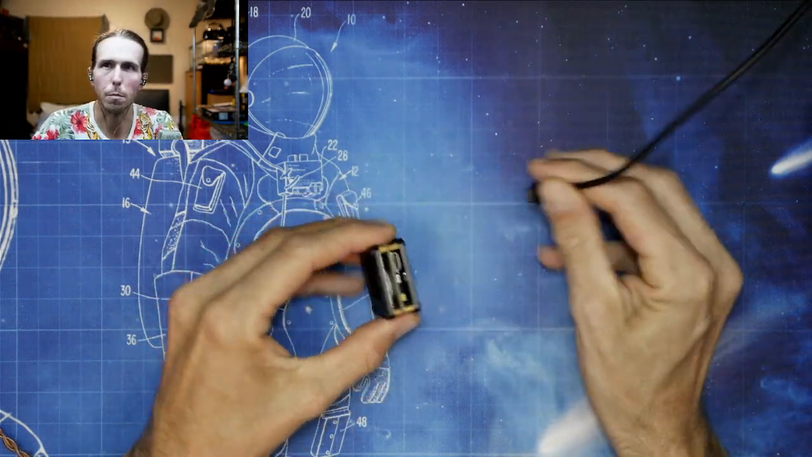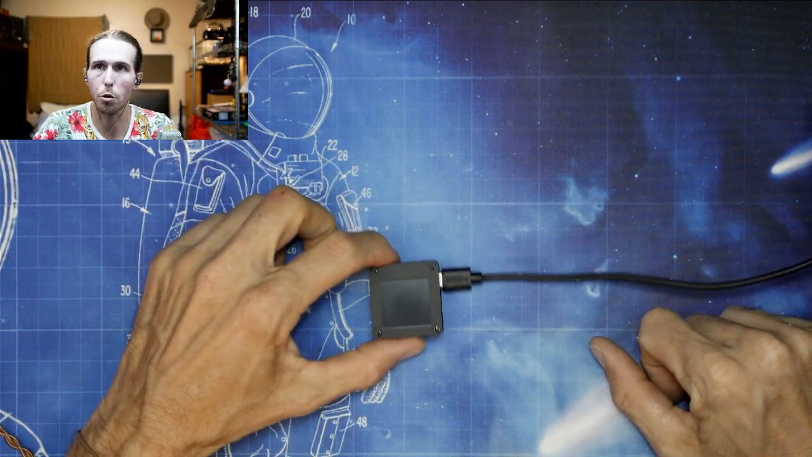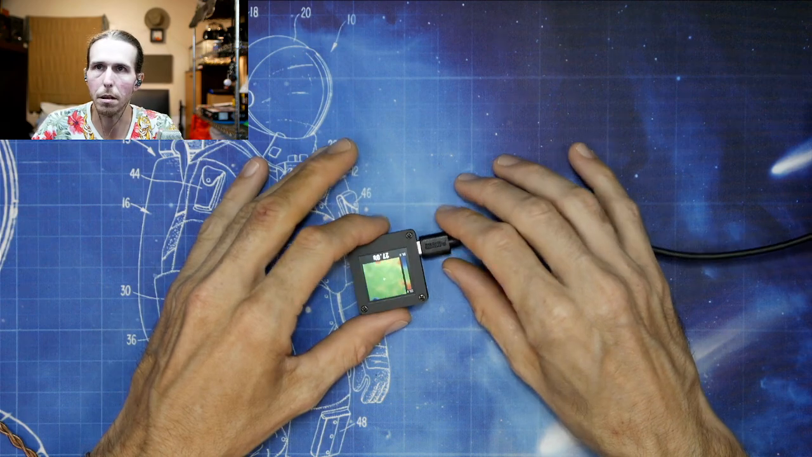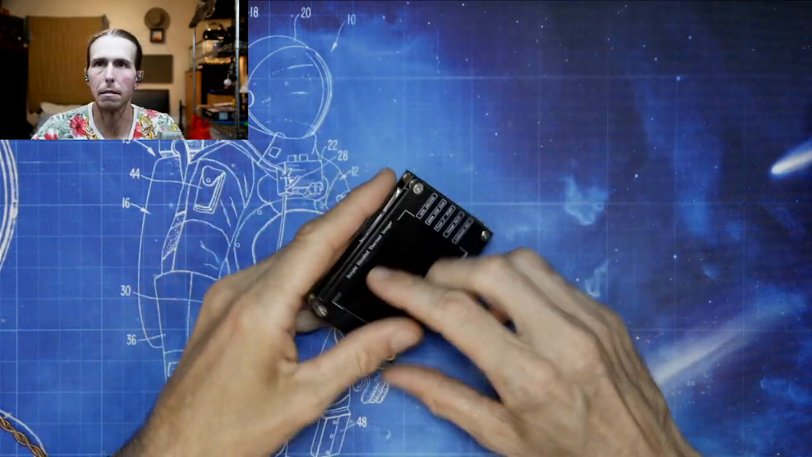Then it's powered by USB-C. There's no battery, no nothing. This is the cheapest thermal camera that you can get. Like I said, it's not very useful for anything. It's more of a toy, more of a gimmick than anything. So there's that. And then we can step up.